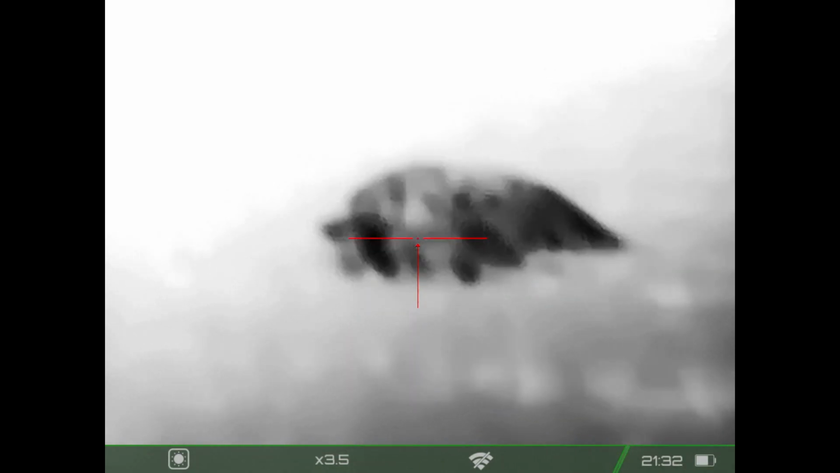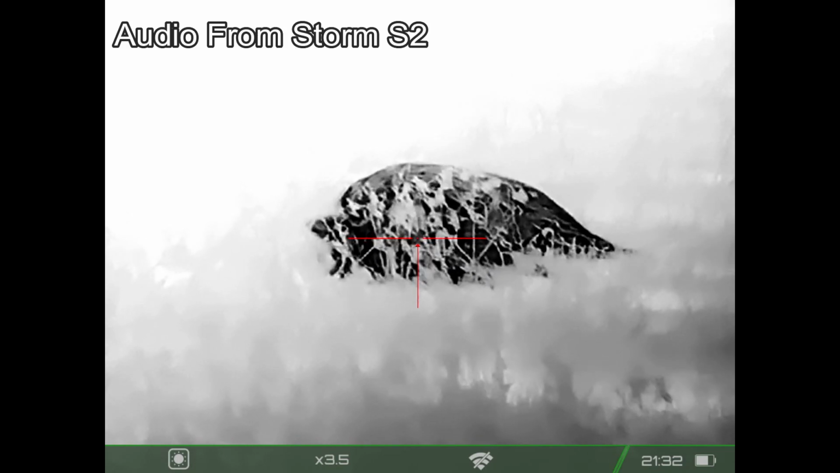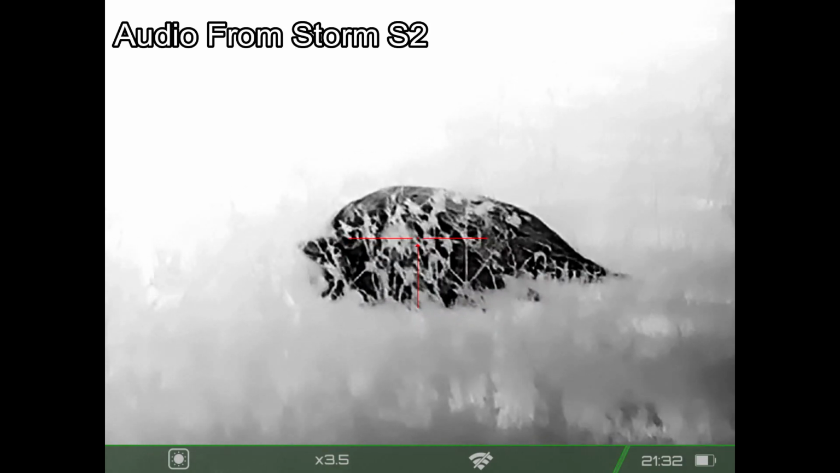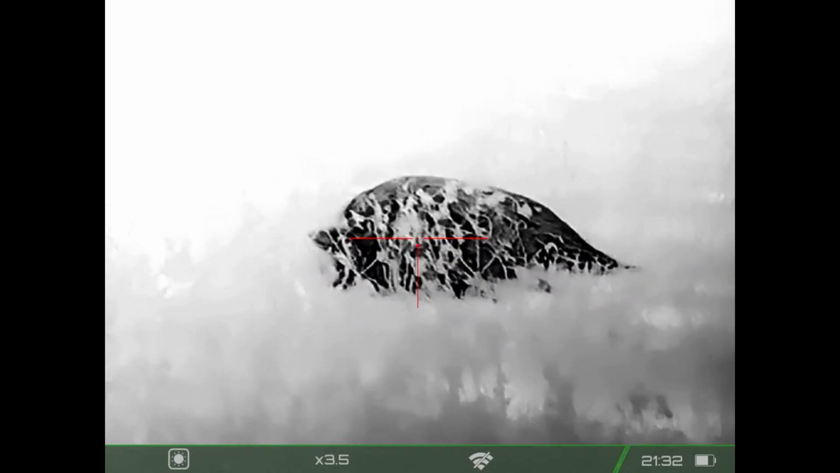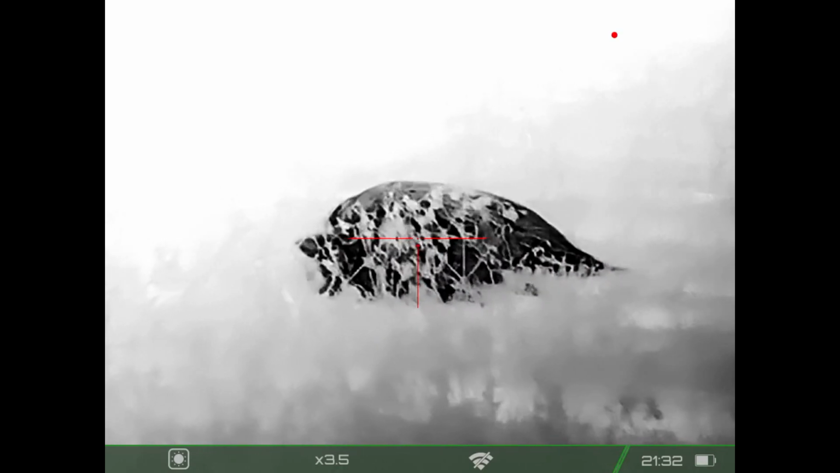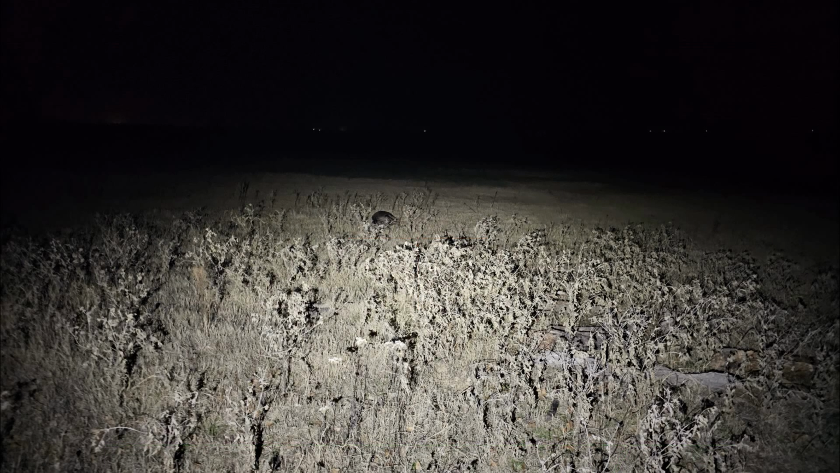But I had a hog down. Alright, we got a pig that's down across the fence. I don't have permission to cross the property, but it is probably 25 yards on the other side of the fence. By picture, it looks a lot farther away with a 1x camera, and using my headlamp, it just looks like a bump in the field.